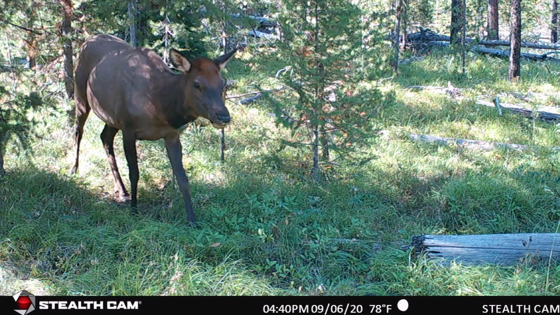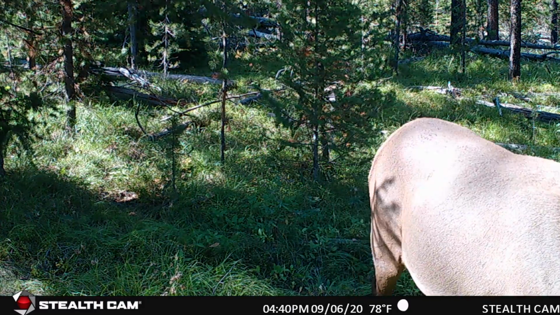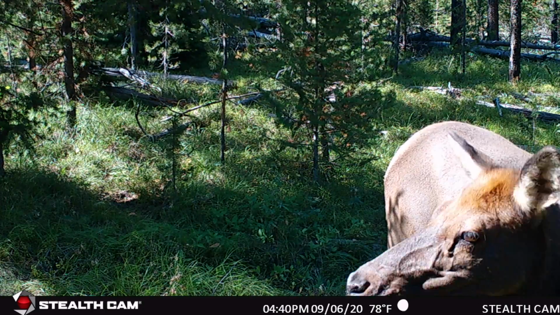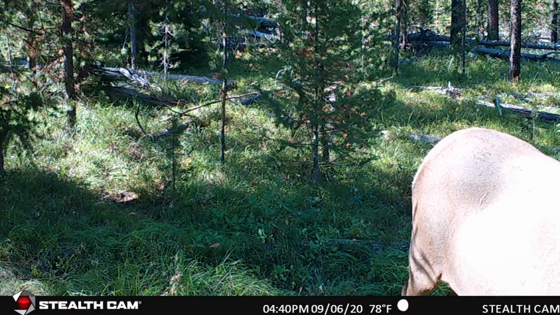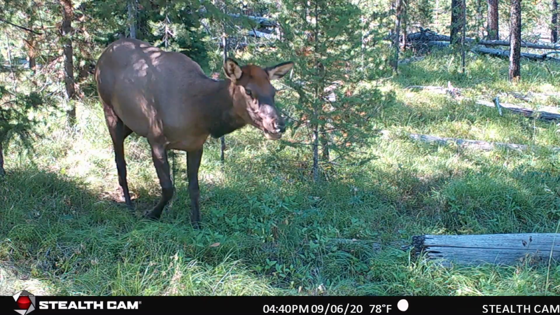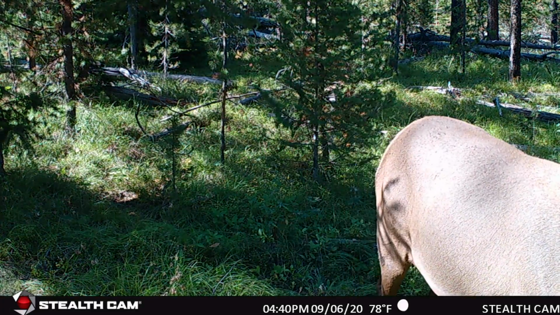This first clip is just a cow coming by. It's the second day of season, 4:40 in the afternoon. What I really liked about this one is the audio in it. You can hear her mew. She's just feeding by herself. Depending on how much you hunt, you may or may not hear cows mew that often. It's something I'm going to replicate when I'm practicing my calling come hunting season.